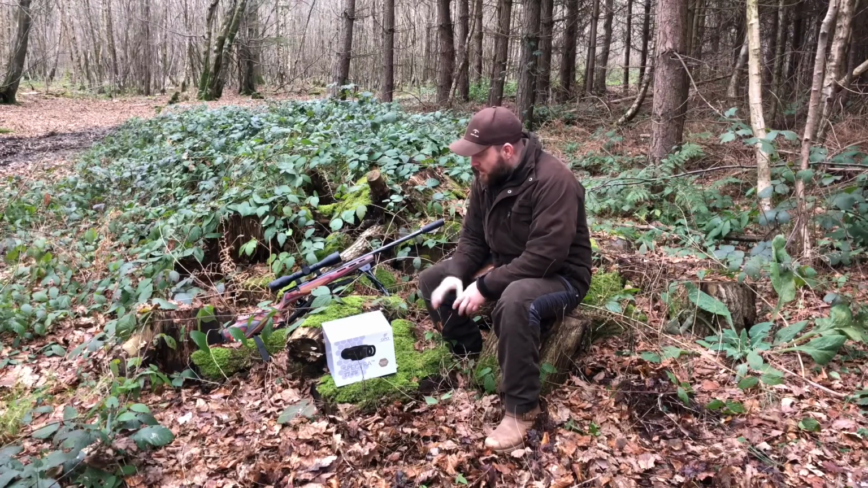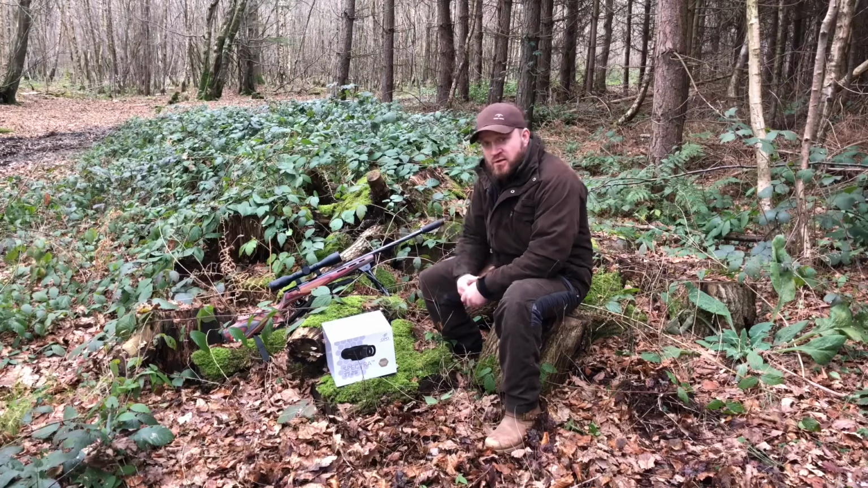It's a front add-on thermal unit with a capability of being also a handheld spotter. Now we're gonna have a quick peek in the box. I'll show you bits and pieces, and then we will be moving on trying to get some squirrels.